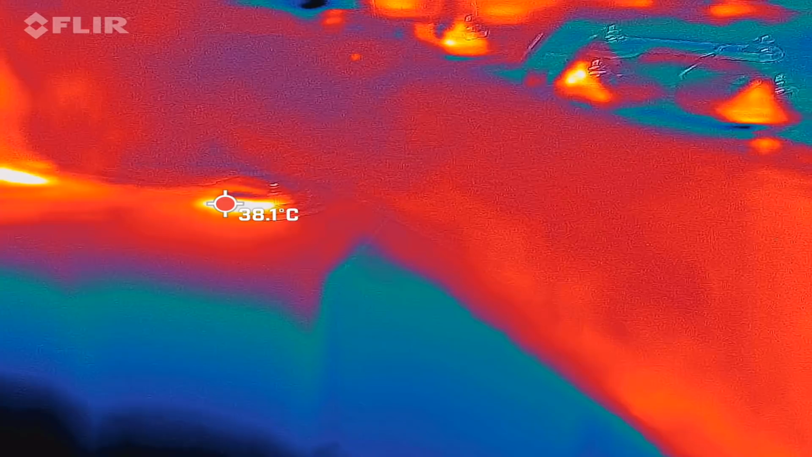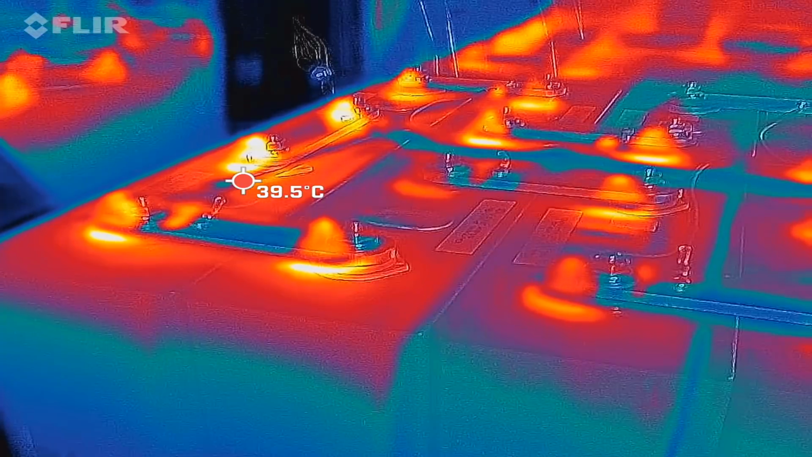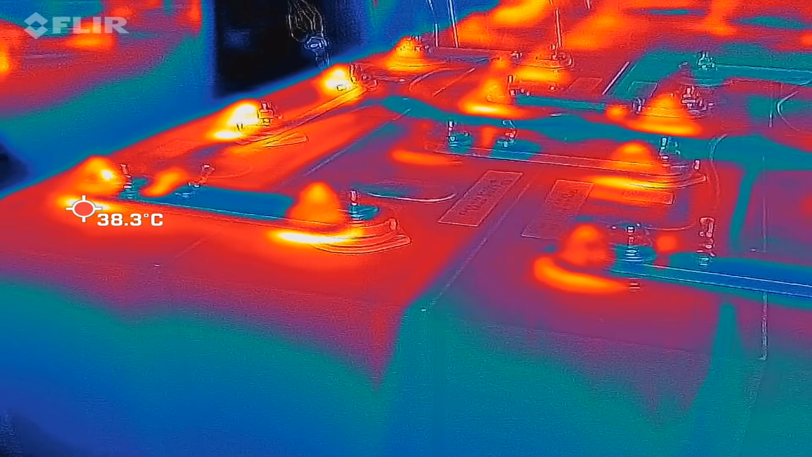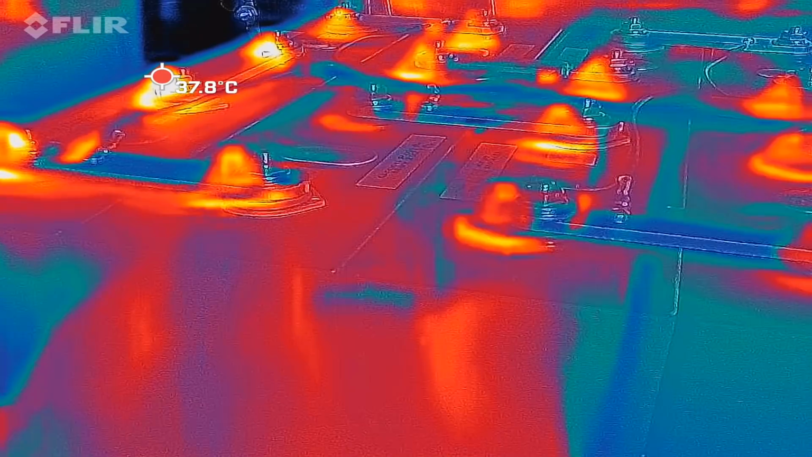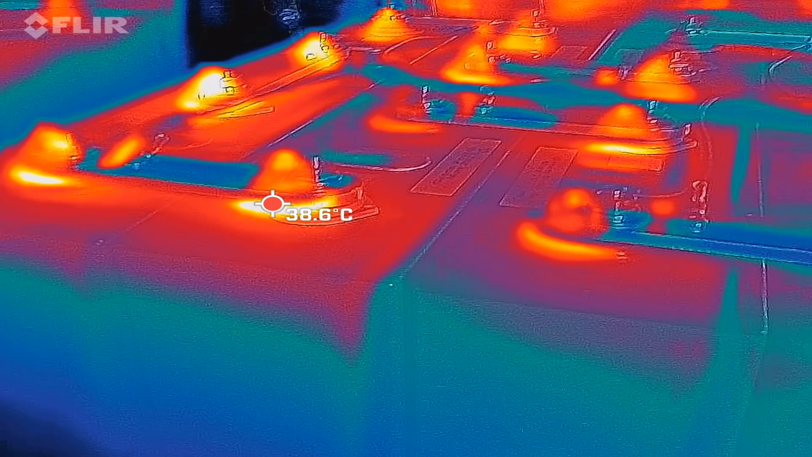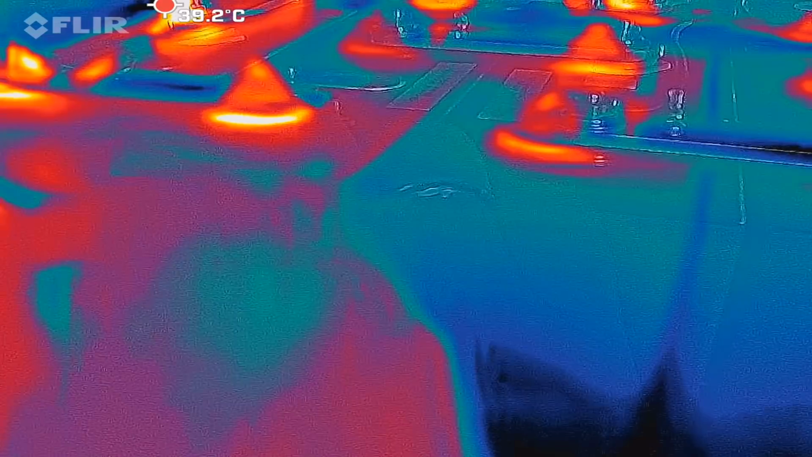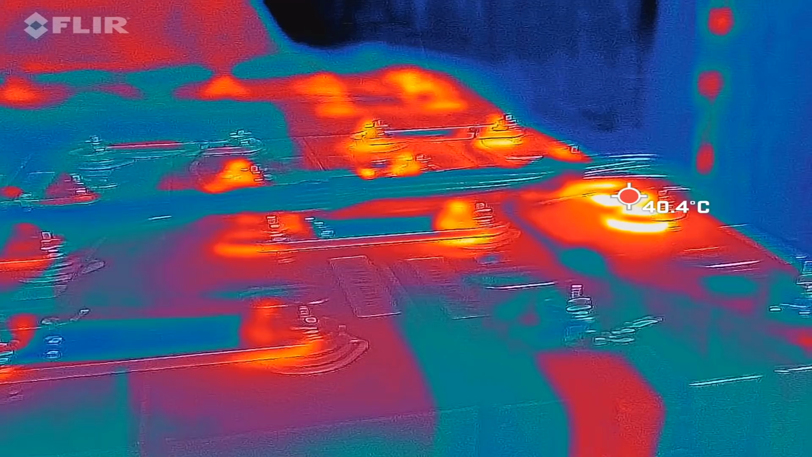How can this happen? Super hot. I can barely touch these bus bars. See, they're so blue here in the camera because they are reflecting. But the terminals themselves, you can see how hot they are. Look at this shit. What is going on here? And we've got another hotspot over here.